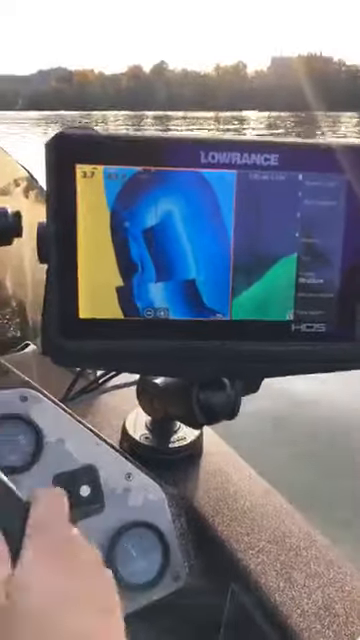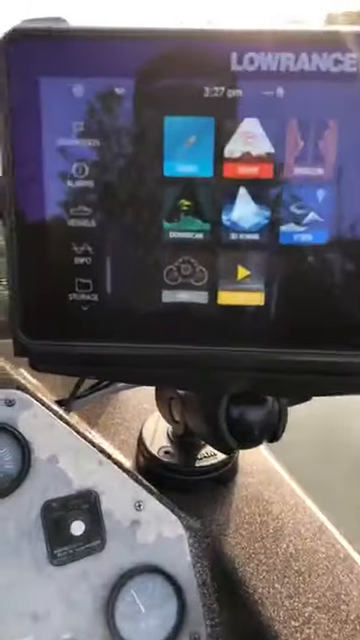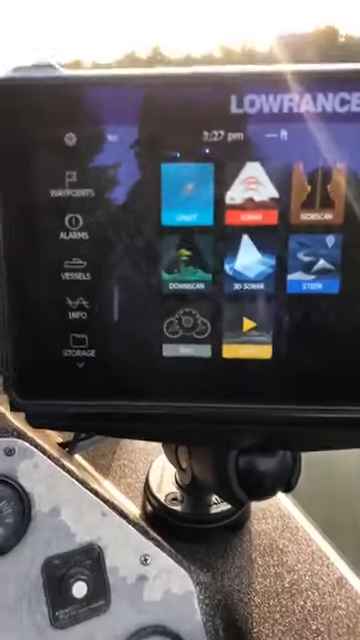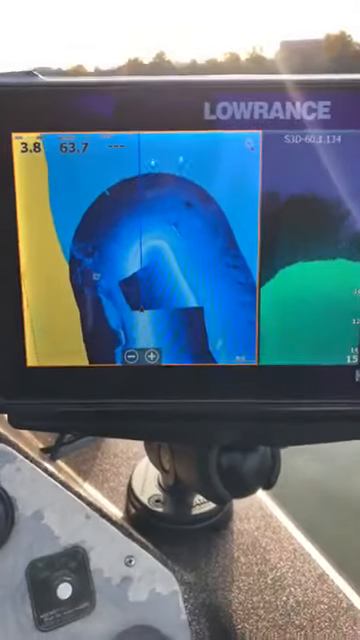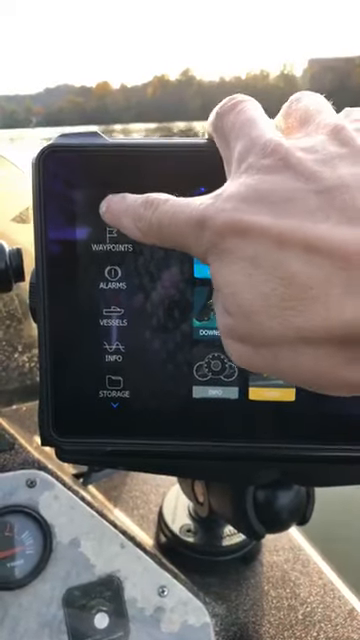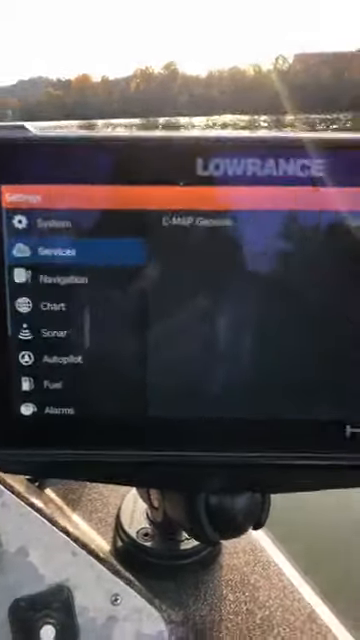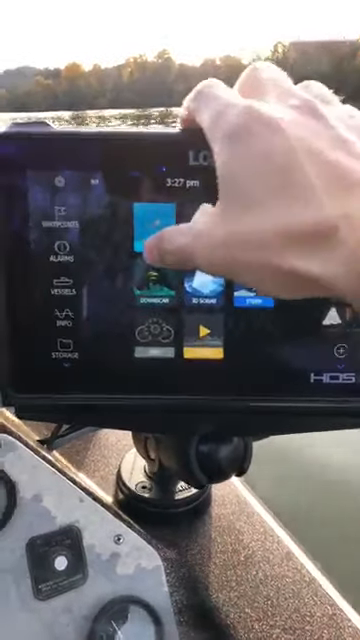So in the unit itself, you've got your main page button, take you to home screen, kind of a new layout here. Everything's gonna be kind of the same other than your settings. Your settings pulls up on this icon instead of being on your main tab over here. So if I click settings, here's your main system settings.